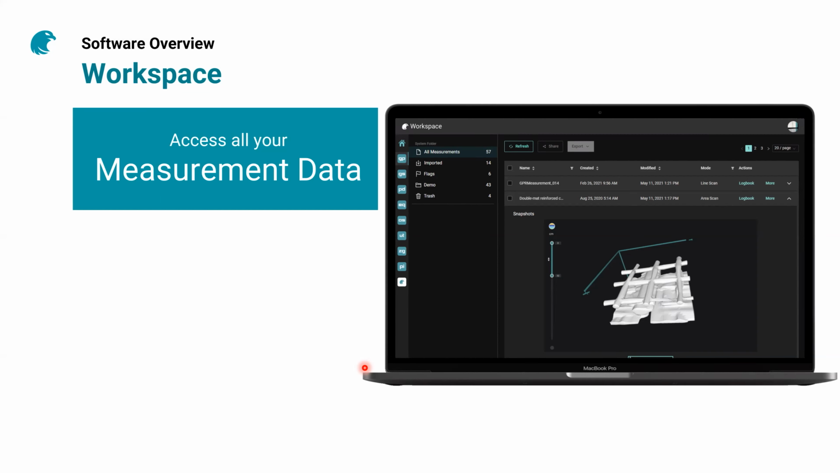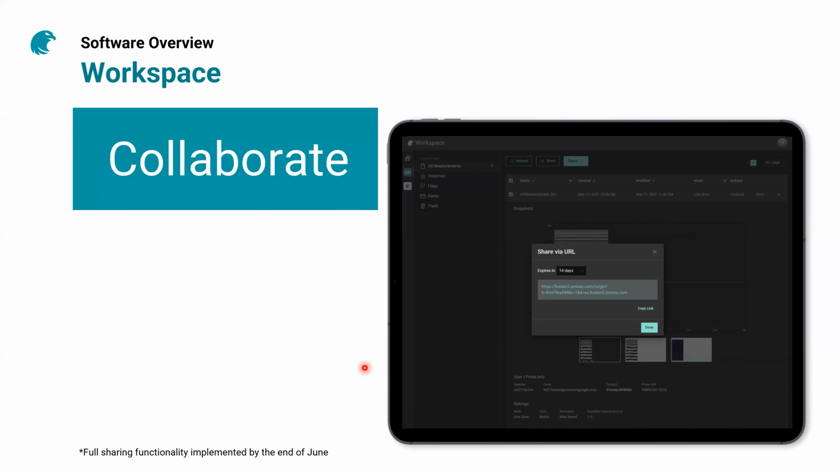So this platform gives access to data that you have collected, so you can upload your data in there. But more importantly, it gives you the ability to collaborate with other people by sharing files, by sharing screenshots or other information critical for your work.